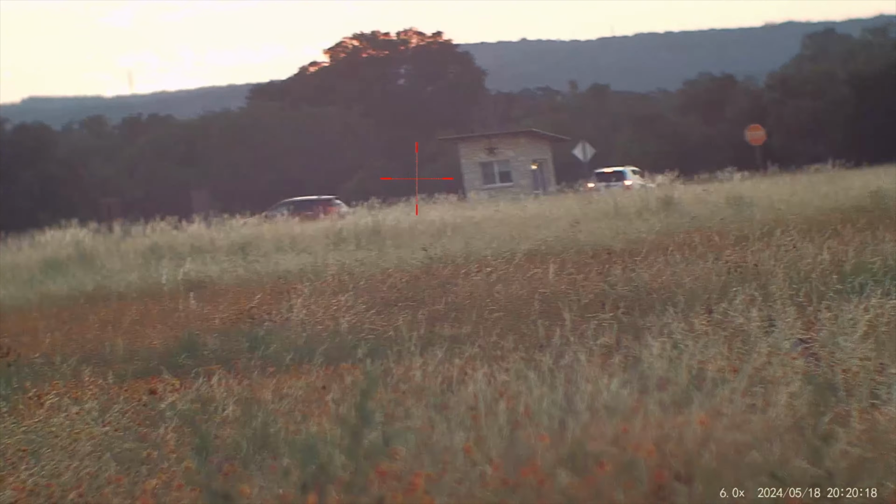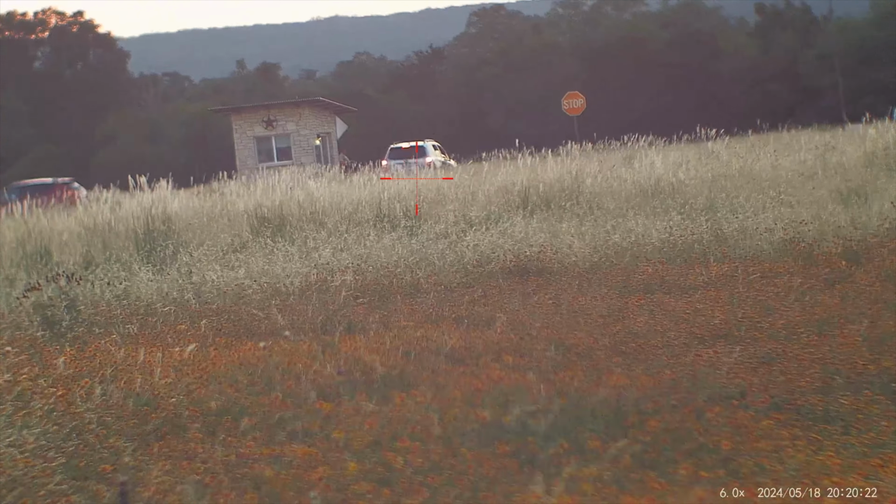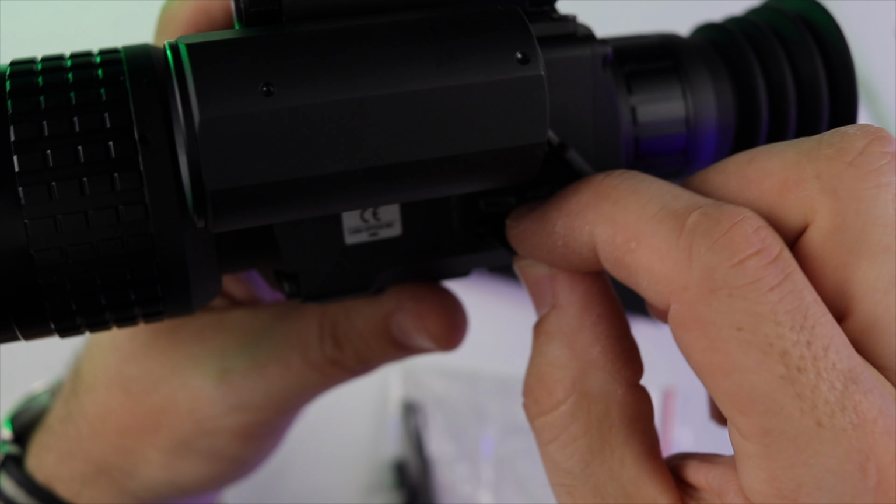You can record both photo and video using this scope, choosing from one of the video qualities of preference, or simply take high-quality 16.1 megapixel photos in a resolution size of 5360 by 3008 pixels. This can be stored on the 8GB micro SD card, which is included and already installed on the side port. However, you can upgrade to a micro SD card of up to 128GB.